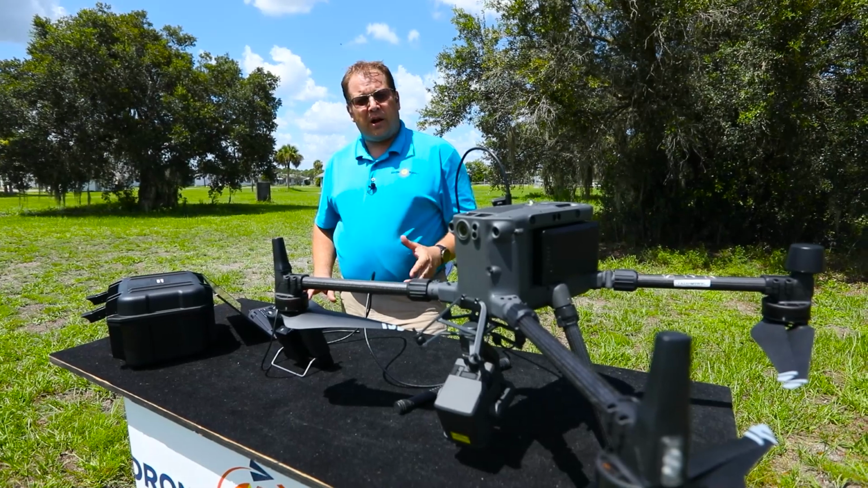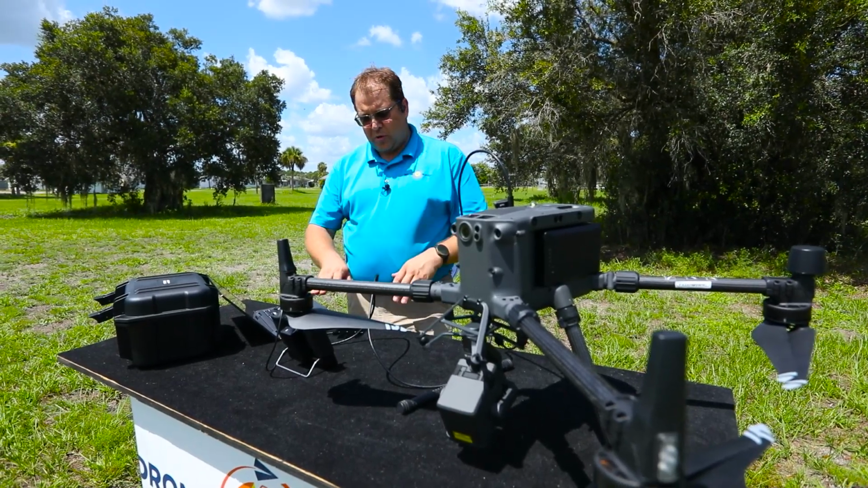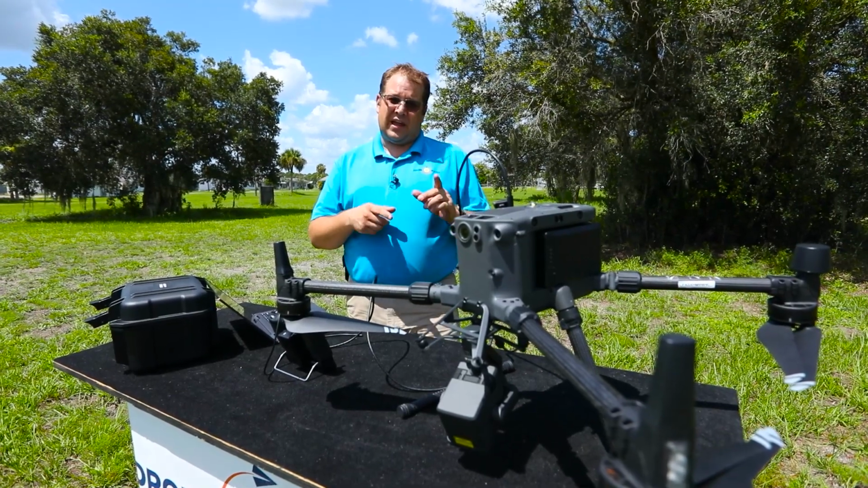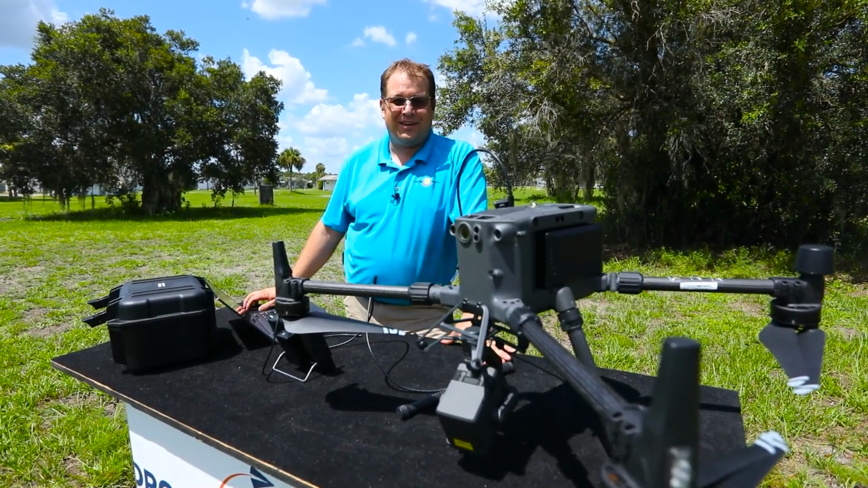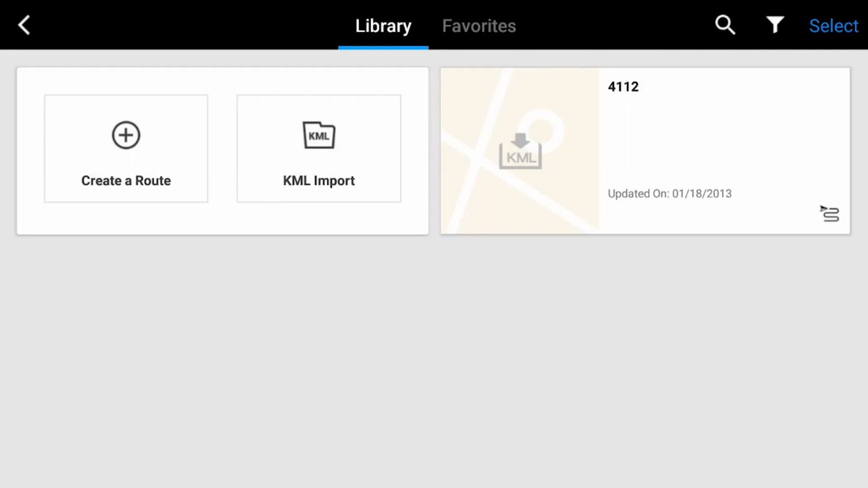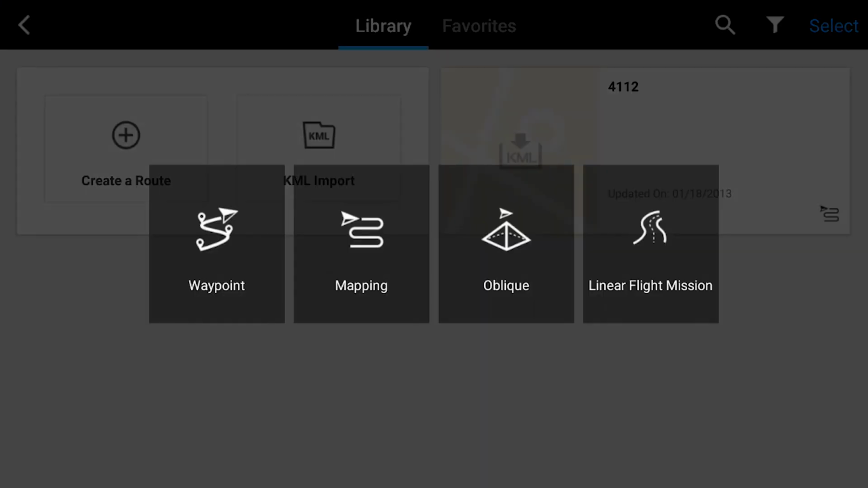Now that we have our firmware updated and we're 100% good to go both on the controller and the aircraft, we're going to go ahead and create that mission plan, get this thing up in the air and start doing some LiDAR. So now we're going to create this mission flight. You click mission flight right there. You can either create a route by selecting on the screen and hitting mapping.